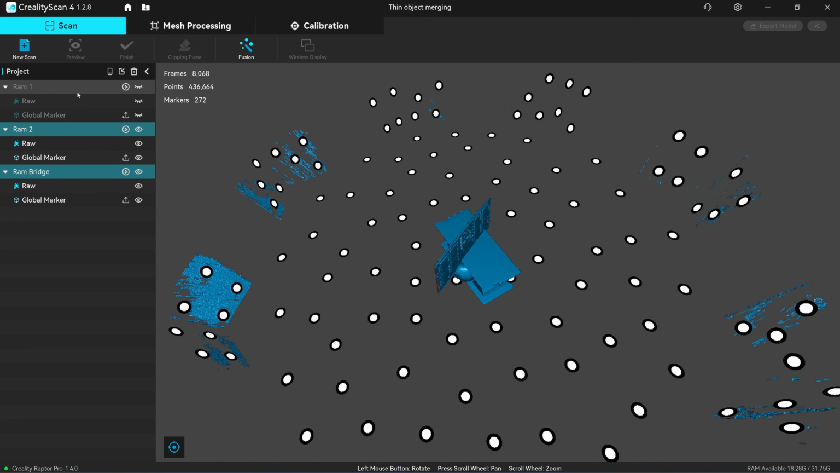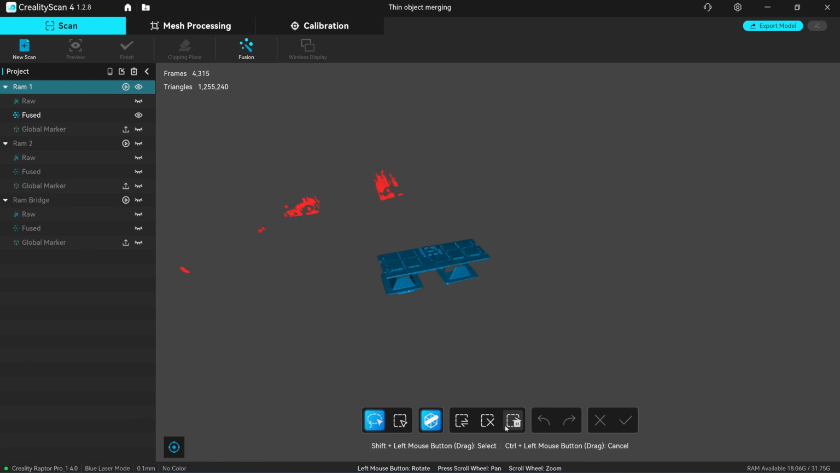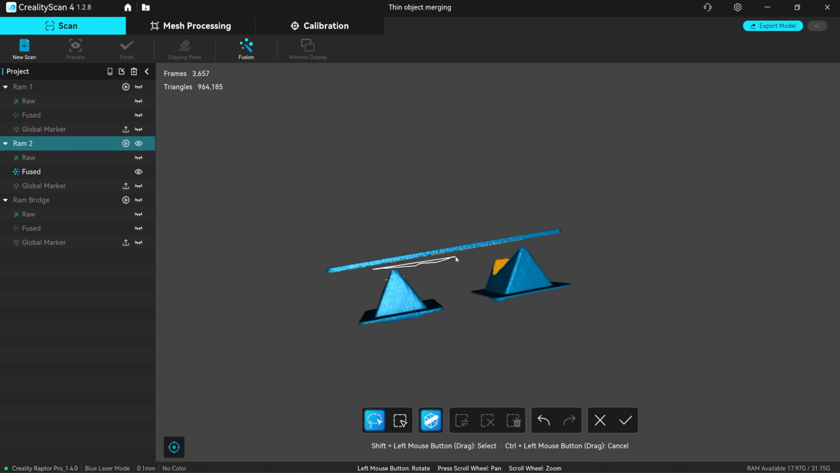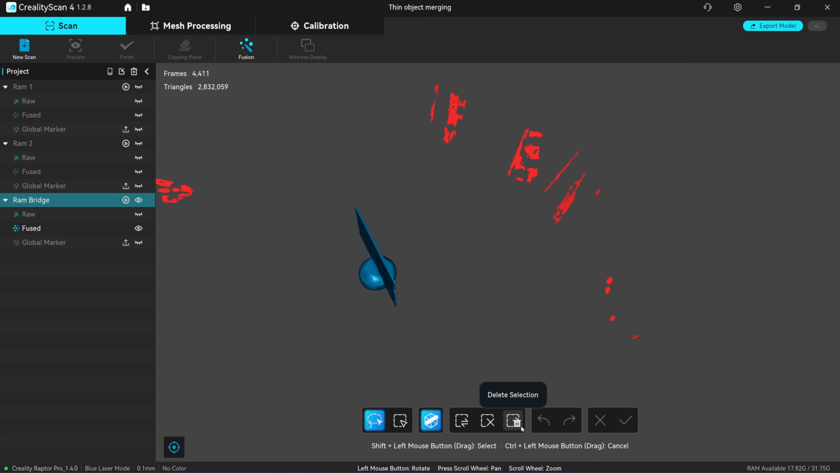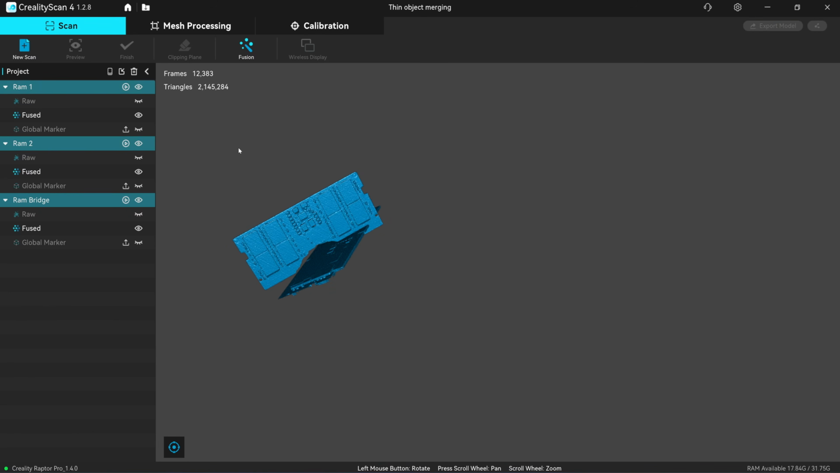Hold the control key, select all 3 scan, click on fusion. Okay, I'm gonna choose 0.1 for the resolution and noise removal. I will select the default value 50%. Okay, so we have 3 scan ready for merging.